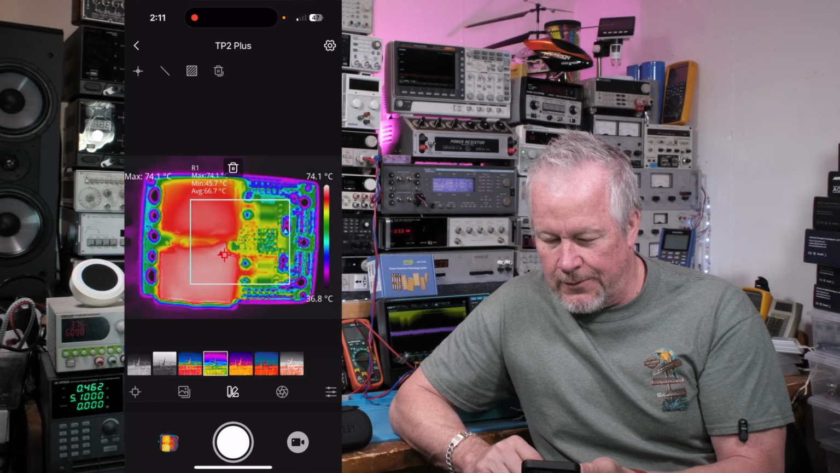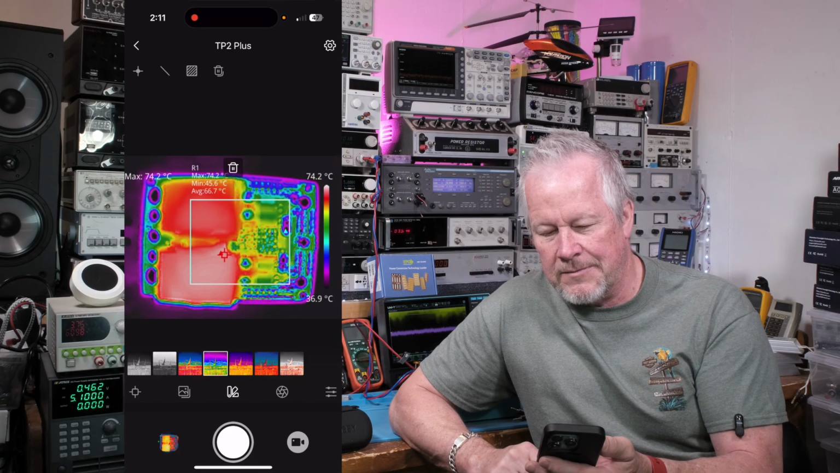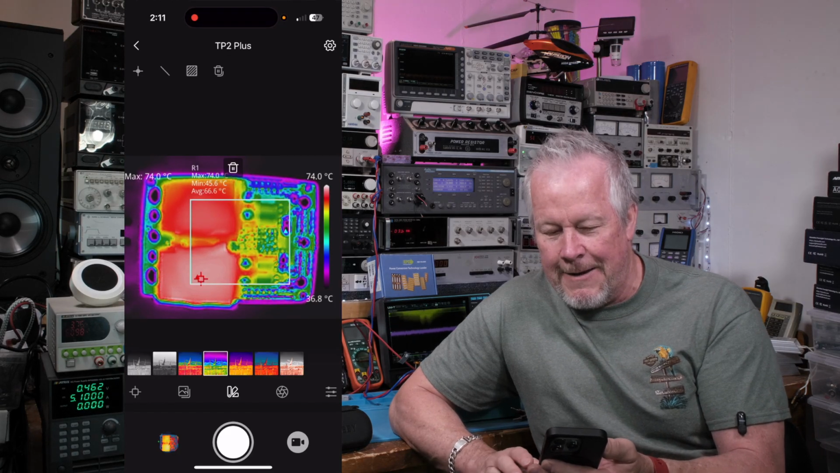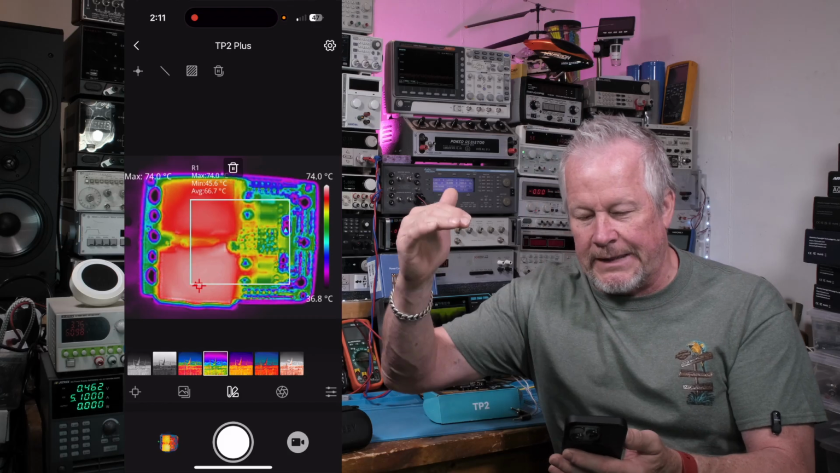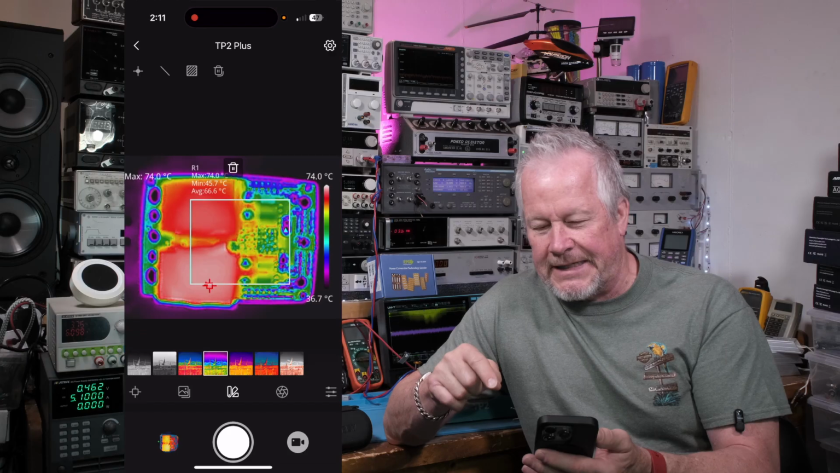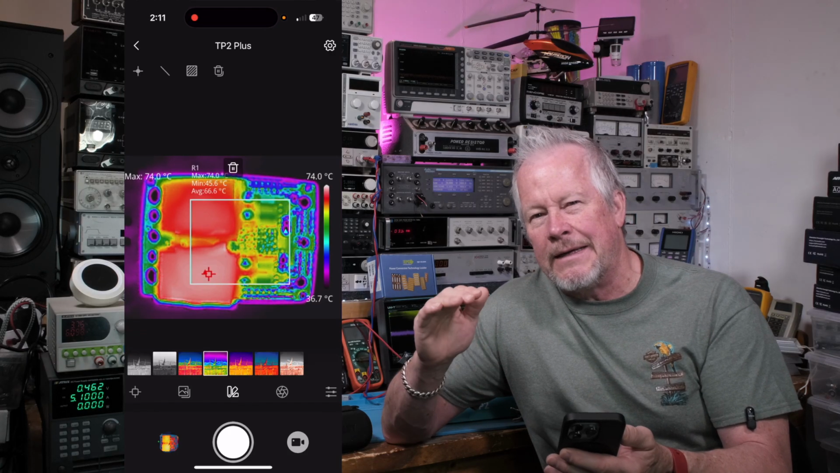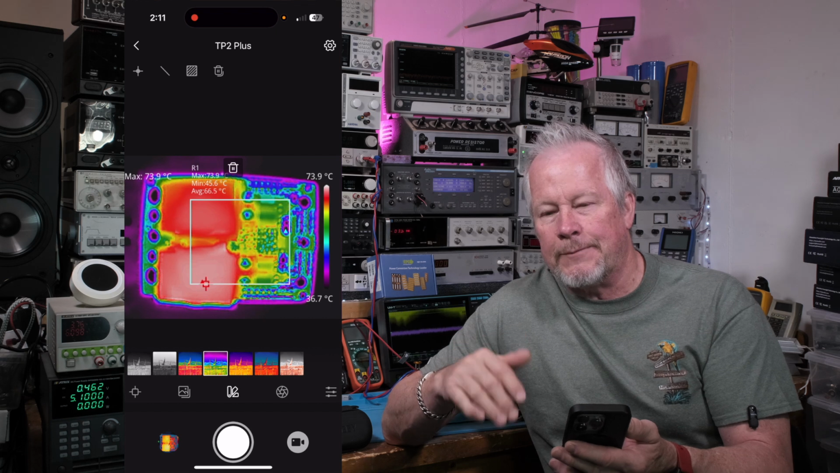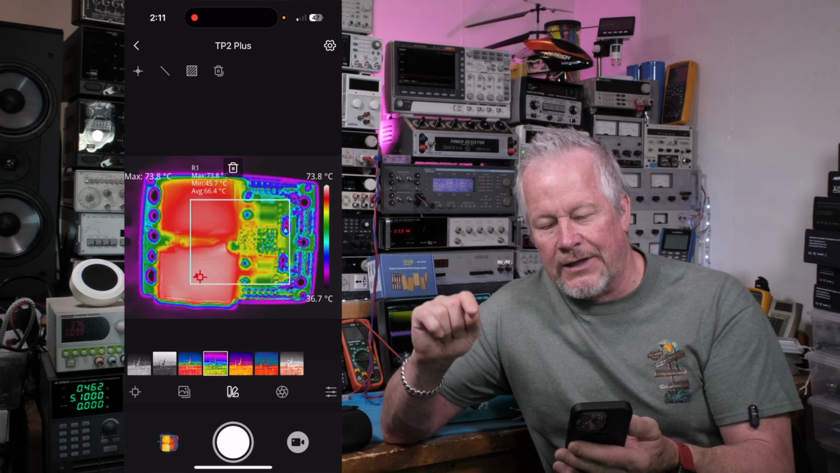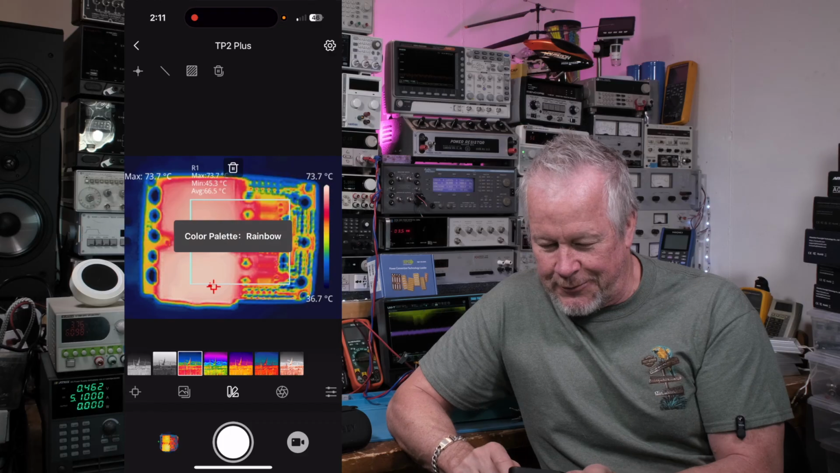Okay, next one, rainbow. Rainbow what? HC. Okay, so rainbows I think are fun, but on that scale there are so many different colors. Actually, I kind of wish on that scale, the 74 to 36, maybe every 10 degrees or every 5 degrees. Maybe it'd be neat if you could turn on the thermometer on the right, so that it would give you a different scale. You could set that up. But man, I'm getting really picky with these apps these days because these apps are awesome.